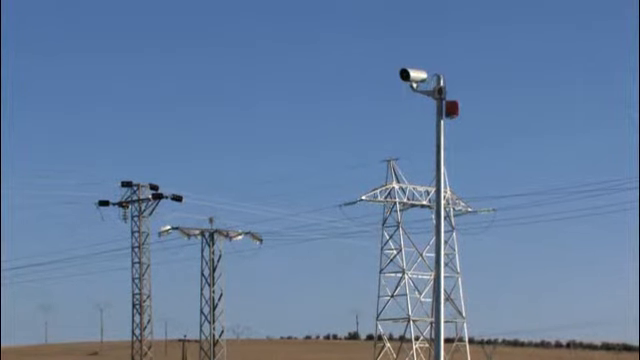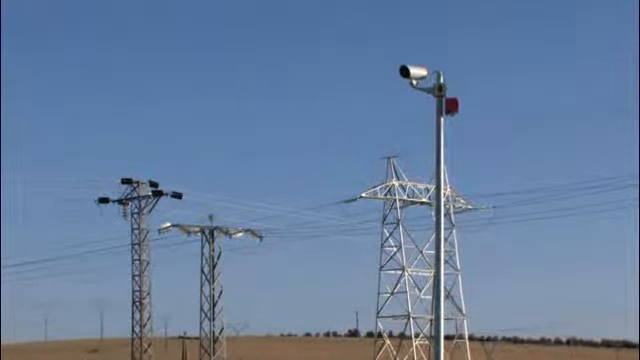We analyzed this possibility and we became convinced that it was a better solution than our actual systems or conventional systems, due to different reasons. First of all, because our main concern was security at night. As we have a lot of people on site in sunny hours, we were more worried about security at night. And the most important reason was the analytic system of FLIR, which was much better than the one we were using in other installations.